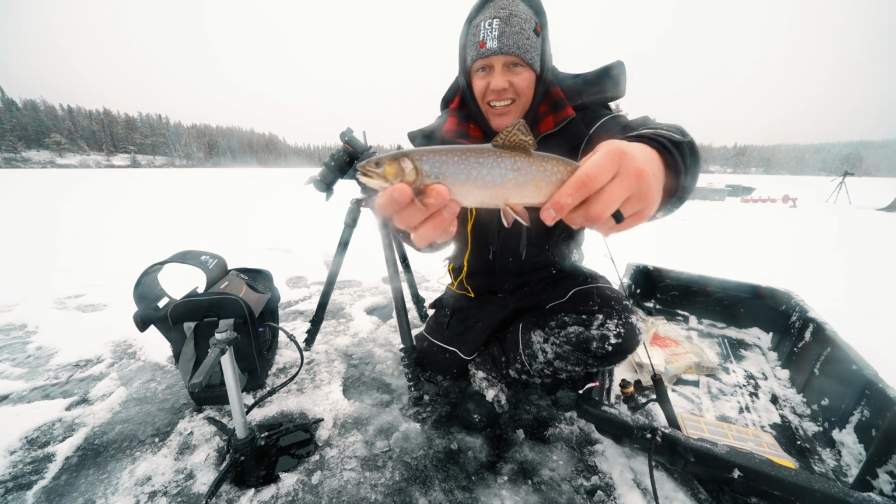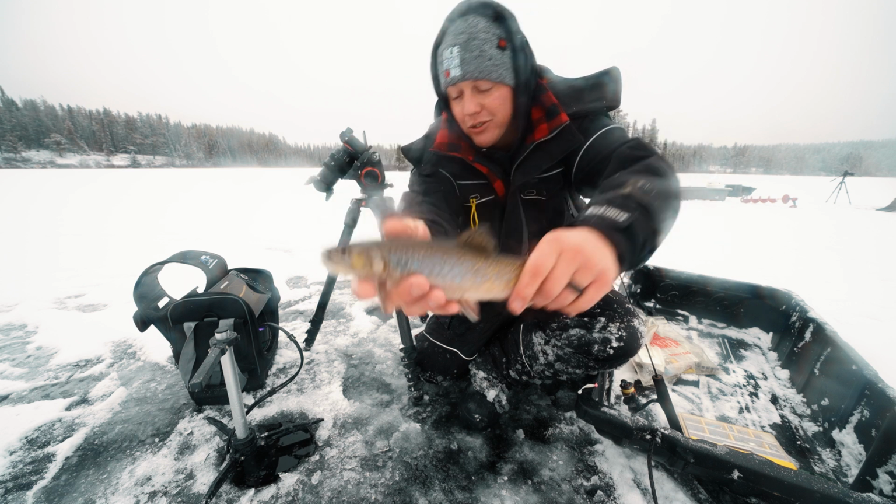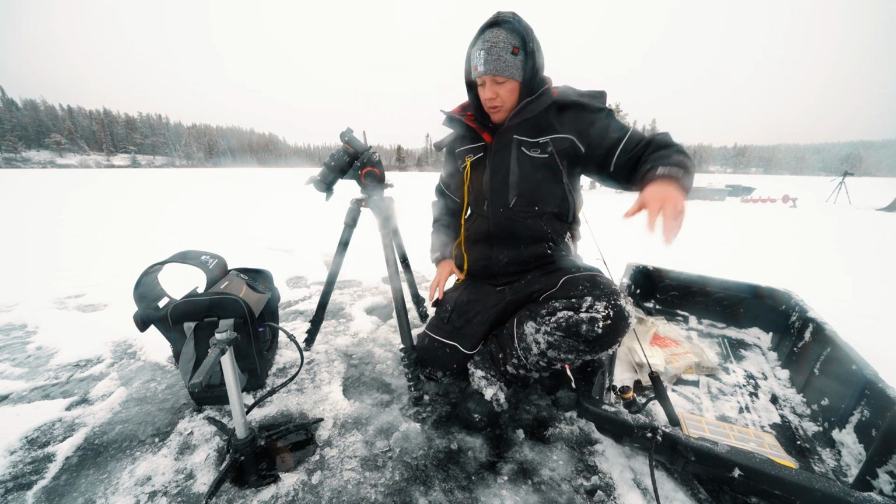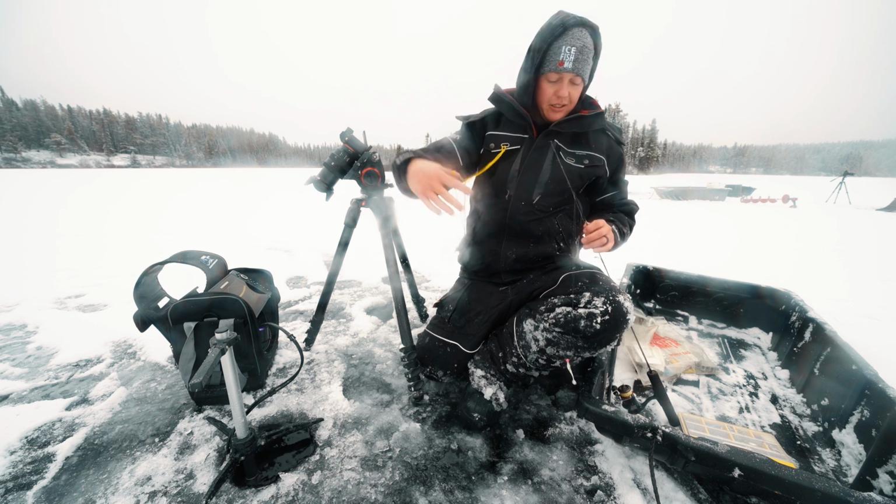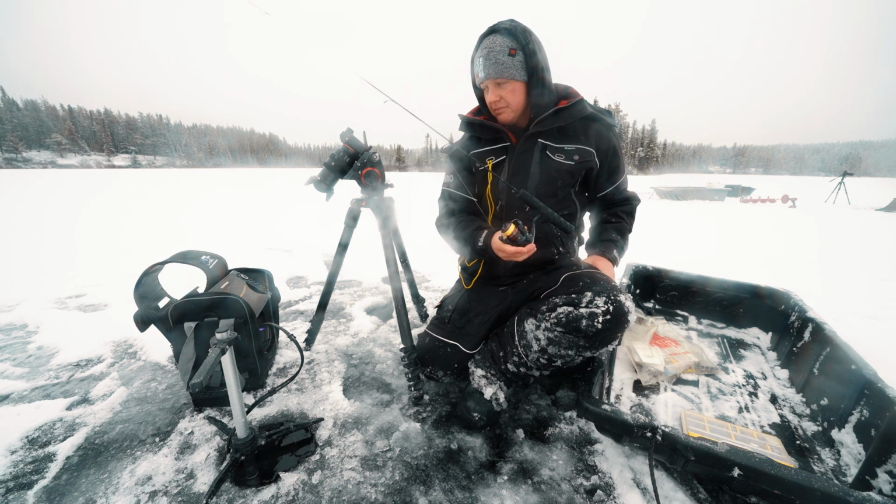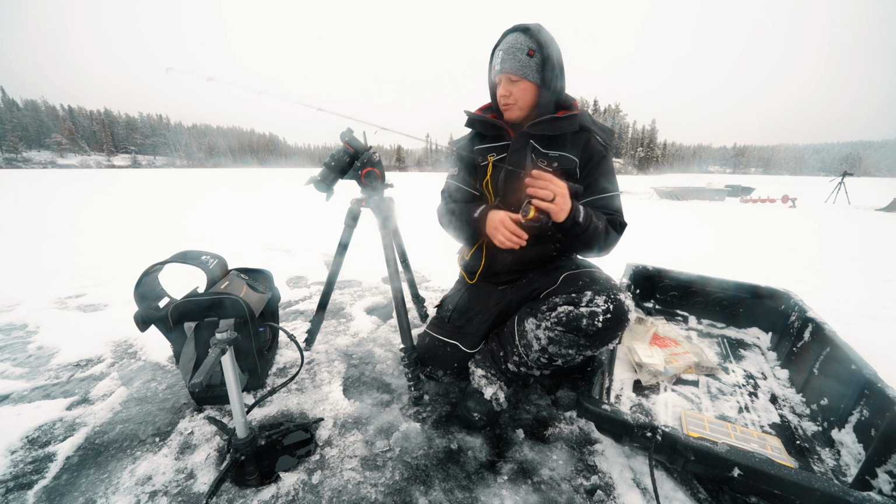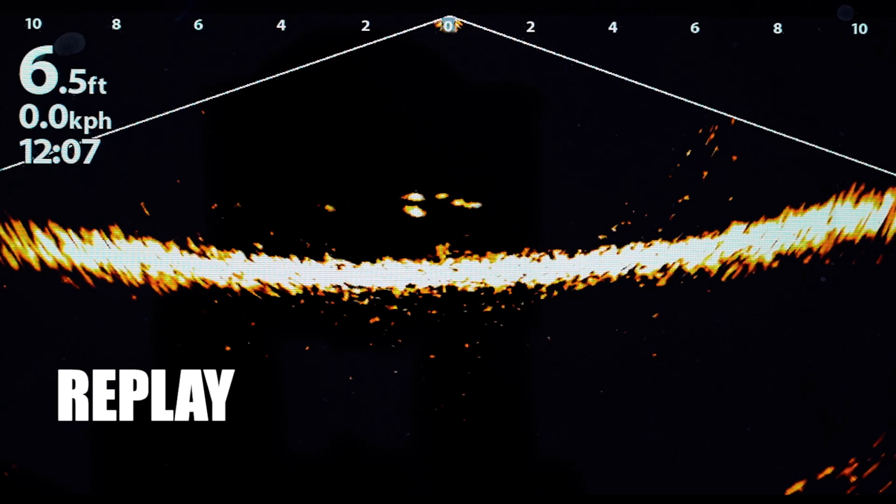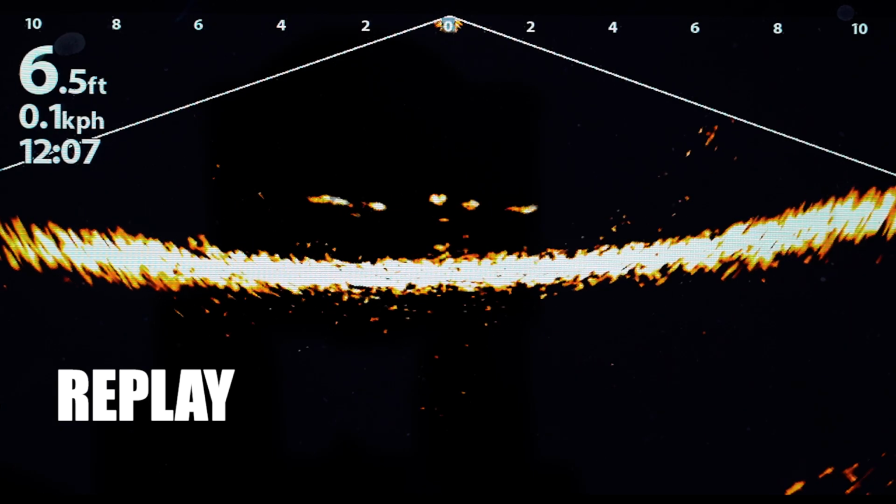All right, guys, there's a monster, but it was definitely cool to see all those fish interacting on the live imaging. Just put it down the hole backwards. There he goes. So as you can see, a big fish is going to show up gigantic in the shallow water. You can see all those small ones showed up there. That was a pod, probably 6 or 7 little guys.